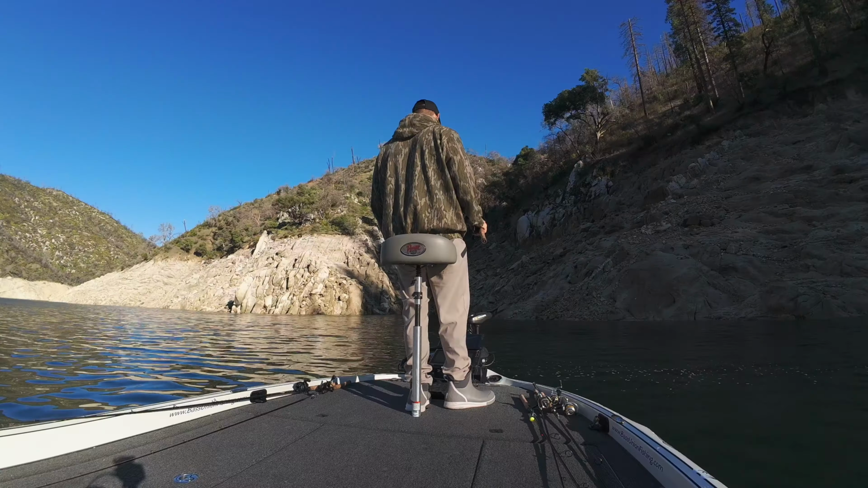And that's why we throw the Bass Union Finesse football jig out here, boys. Look at that one. That's a toad spot right there, as far as Orville's concerned. Man, look how he ate that jig. Old brown on brown, folks.